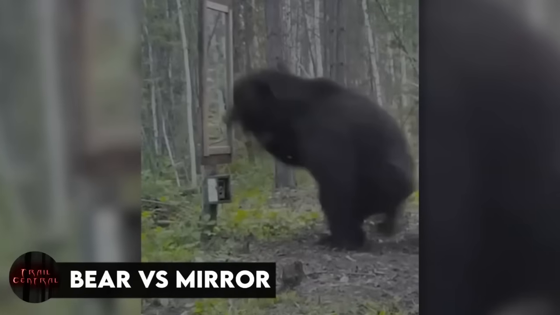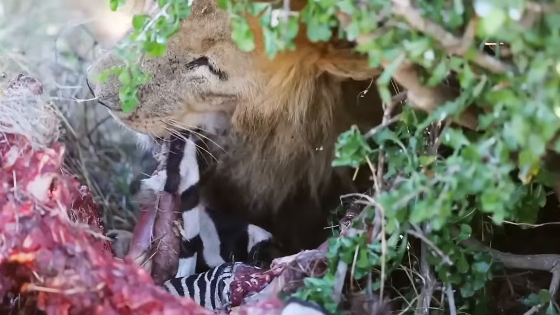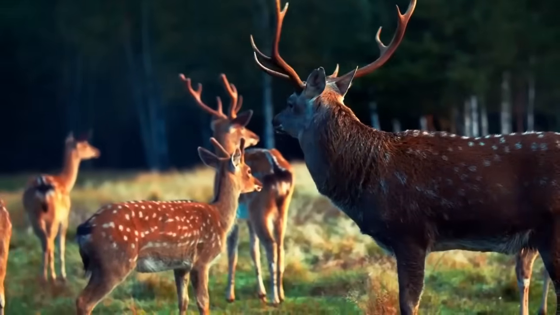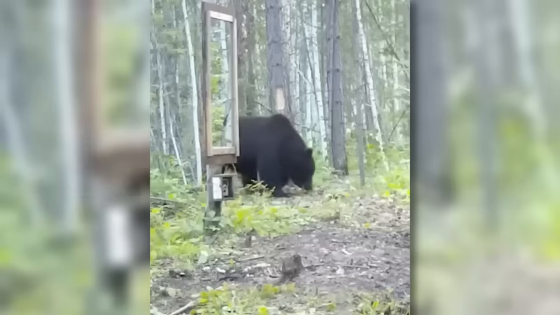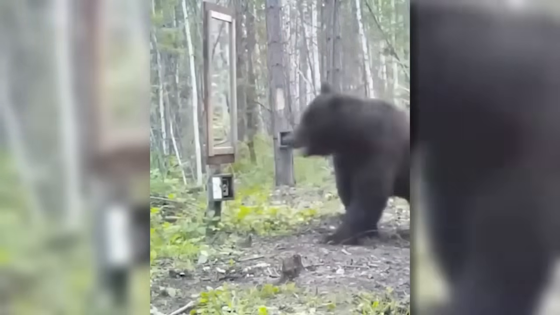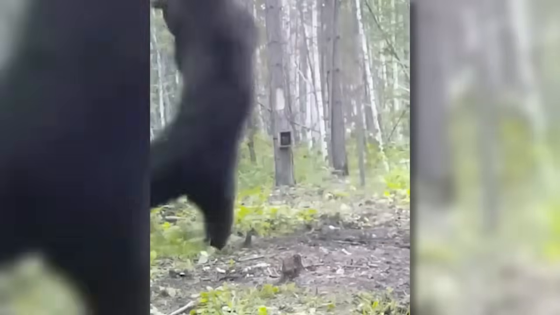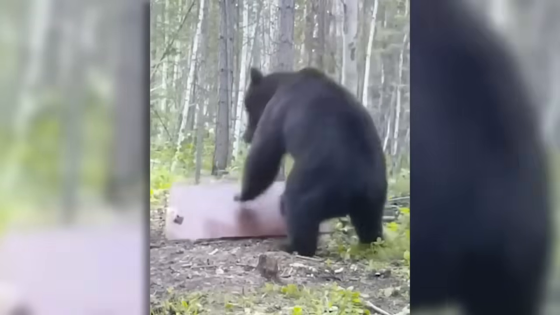Bear versus mirror. Trail cameras usually capture animals chilling, hunting, and going along their normal life. But sometimes these cameras capture things out of the ordinary. For instance, this bear was just going along his way when he suddenly saw something he'd never seen before. His own reflection. And needless to say, we do not think he liked it a lot.